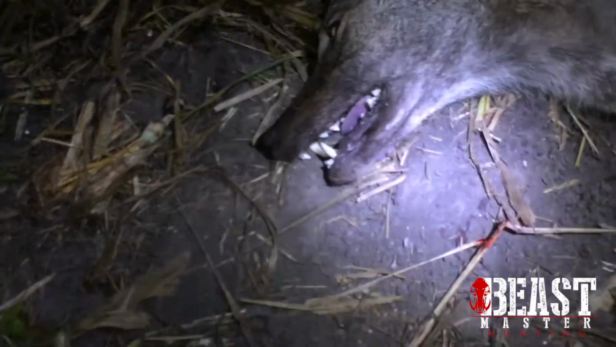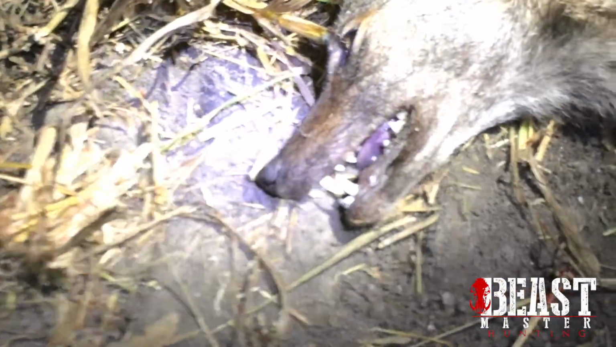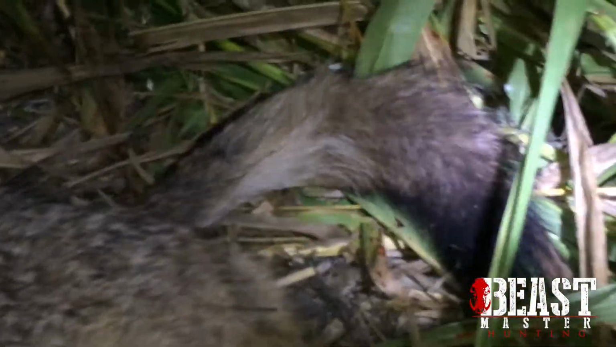Give me a light. Man, if she was a better looking bodied coyote, that'd be a good mount right there. You can put it on whatever body you want. Just tell them to beef it up a little. That's cool. People like to get the white tip tails, but I think these black ones are cool. That's awesome. Look, dude, she got one white hair. Does that count? White tip?